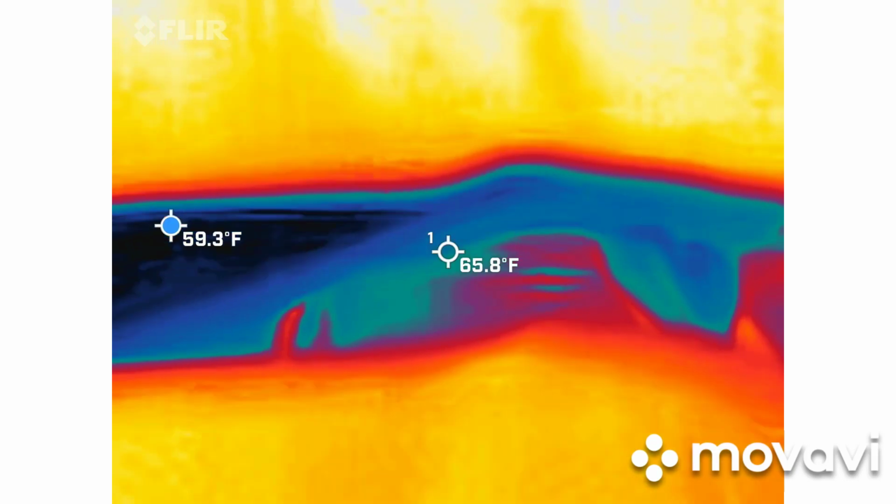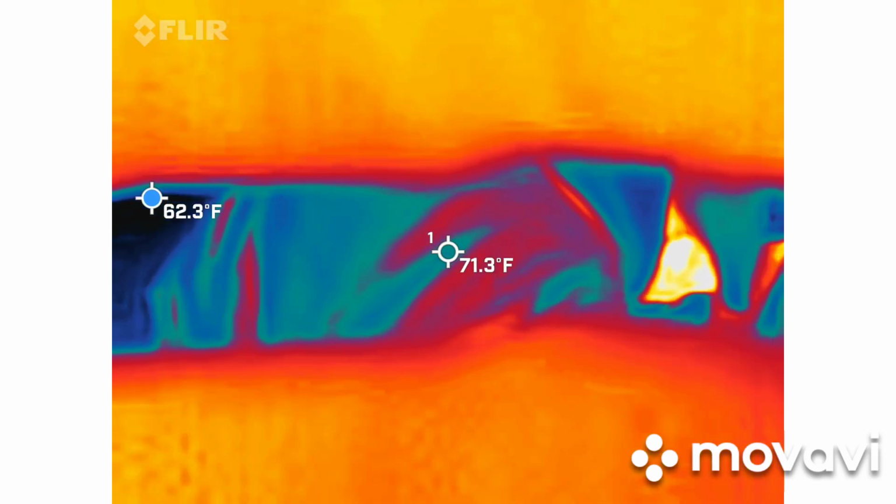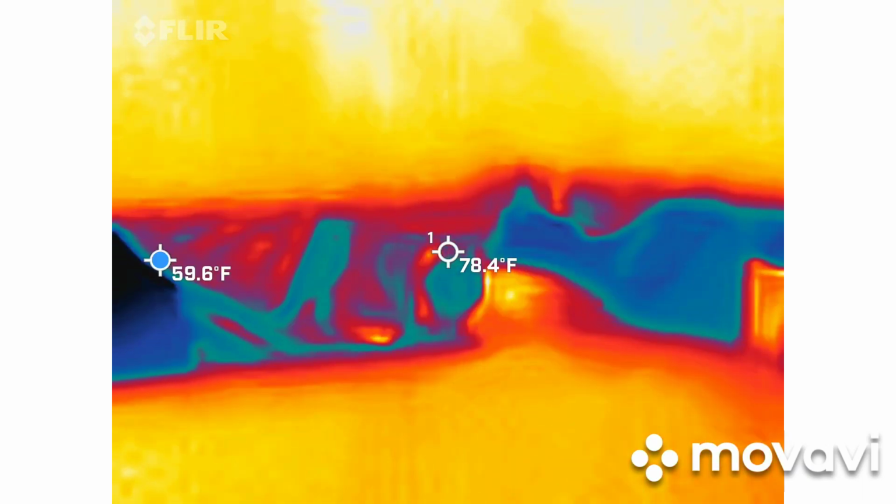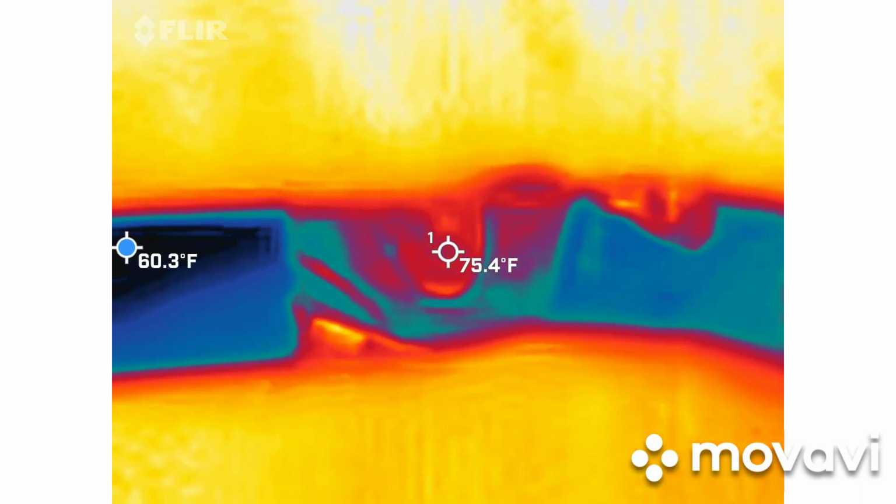Let's get into some spirit boxes. So spirit boxes are a way for us to communicate with the dead. We're going to be using two different types tonight.